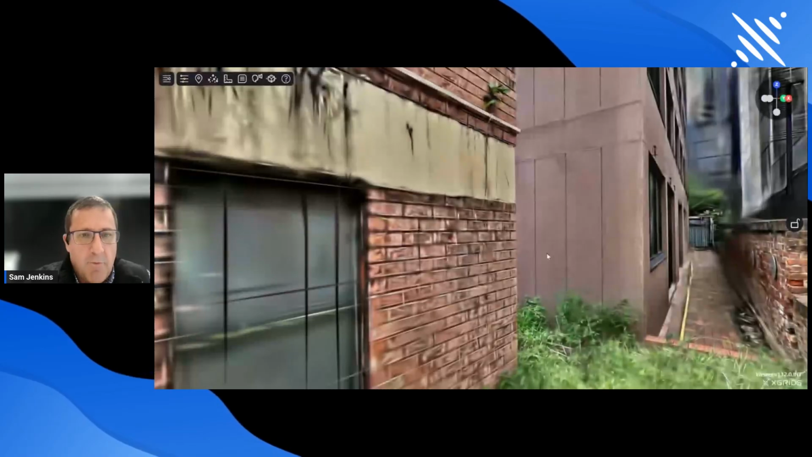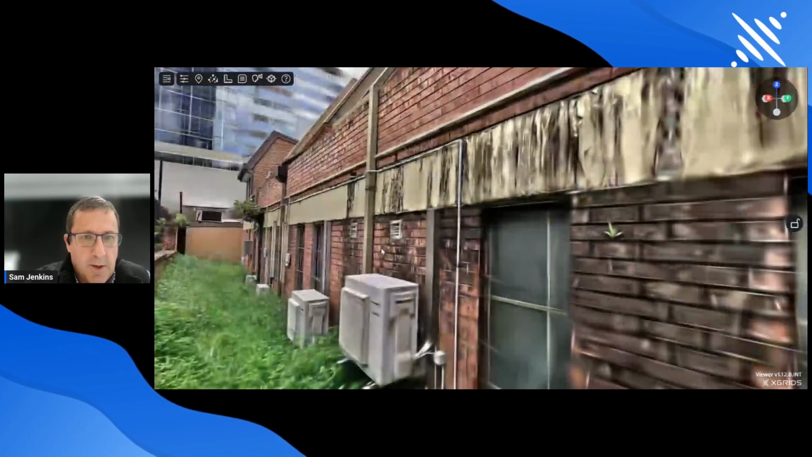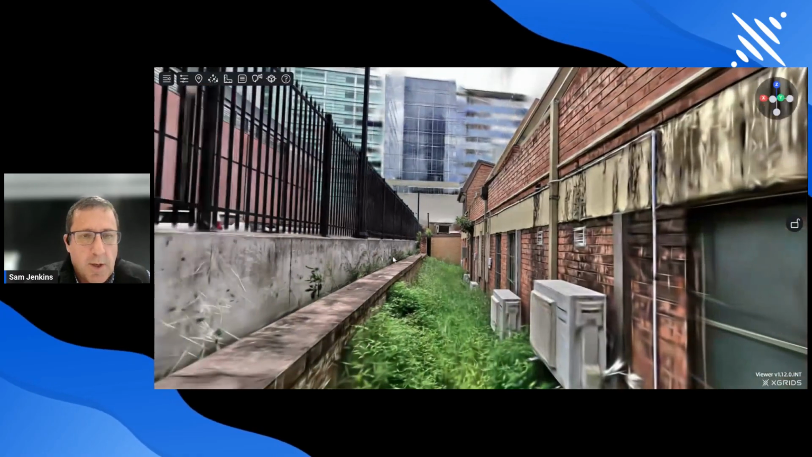And so what it gave was a proper view of what the convict wall was. It wasn't just a line on a drawing. It gave a bit of context of where it sits in relation. Yeah, just turn around if you don't mind. Yep, keep going around. So yeah, that was the wall on the left hand side.